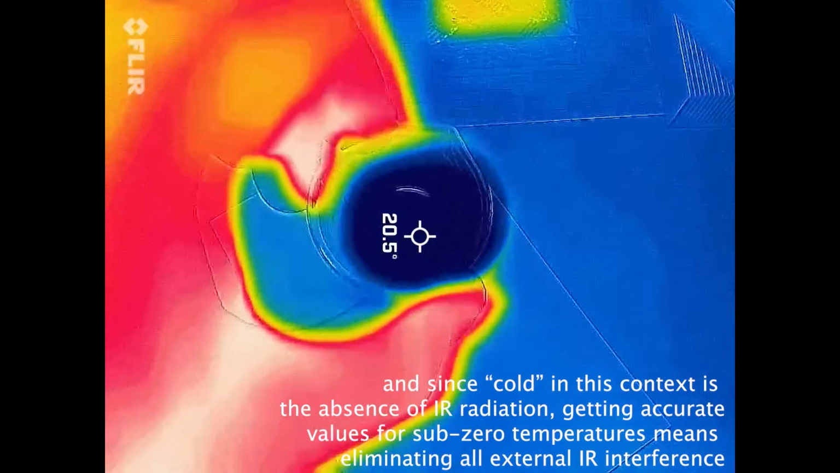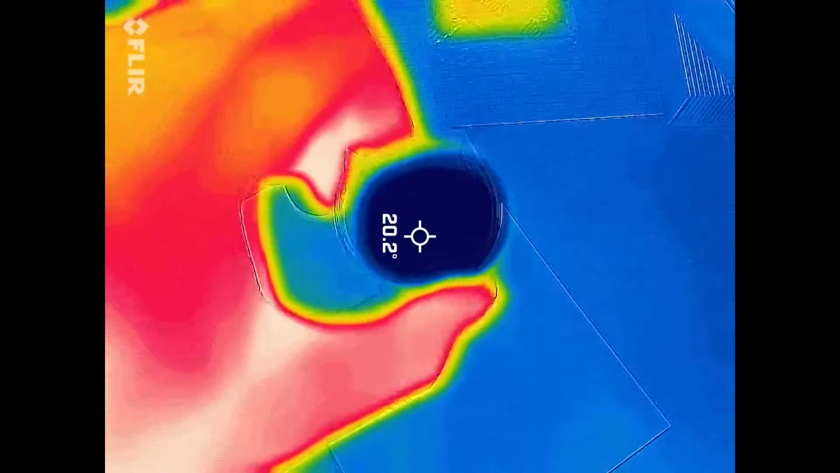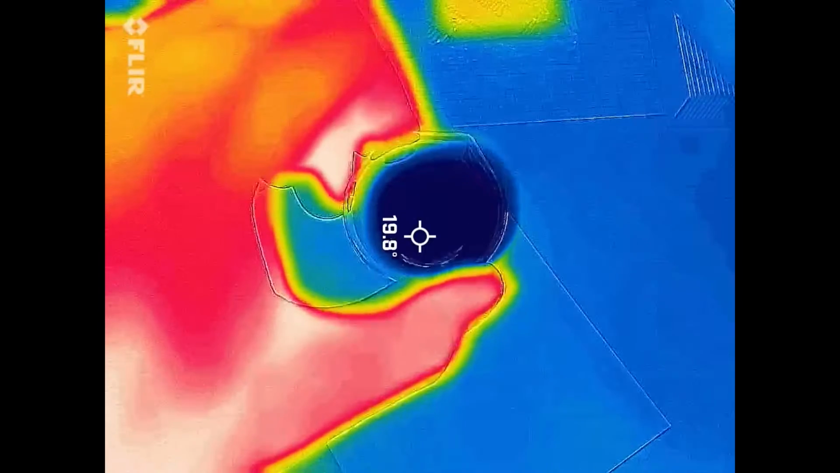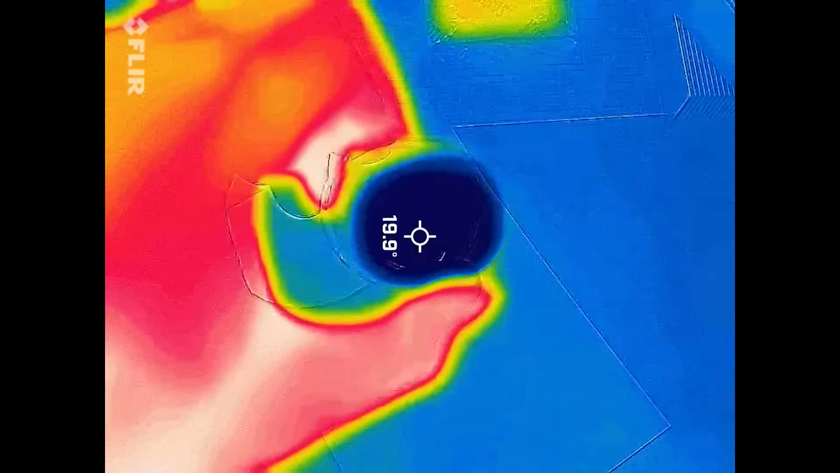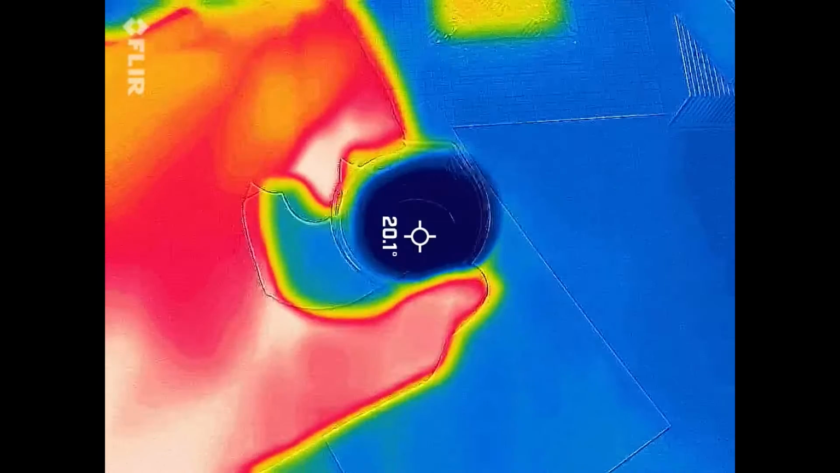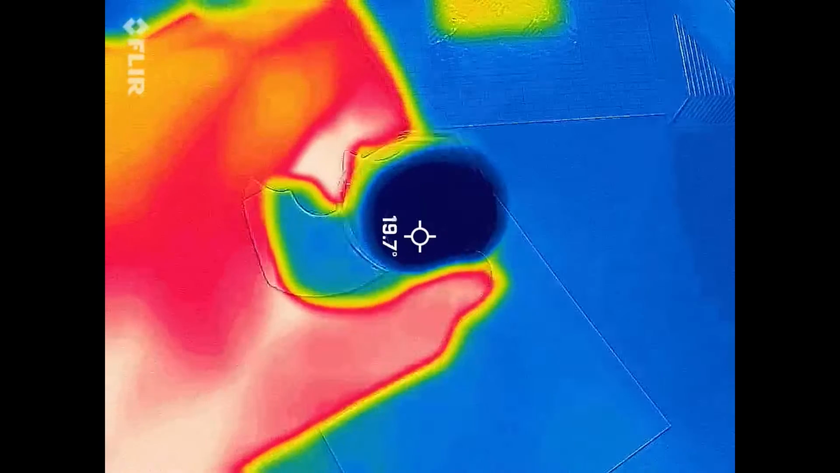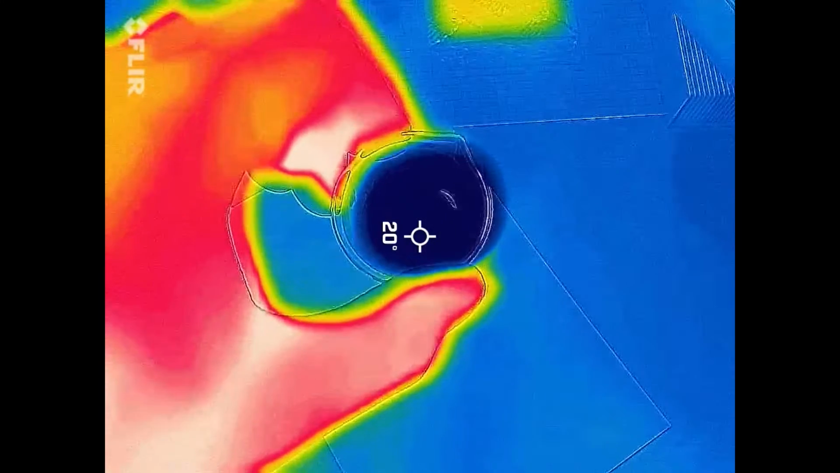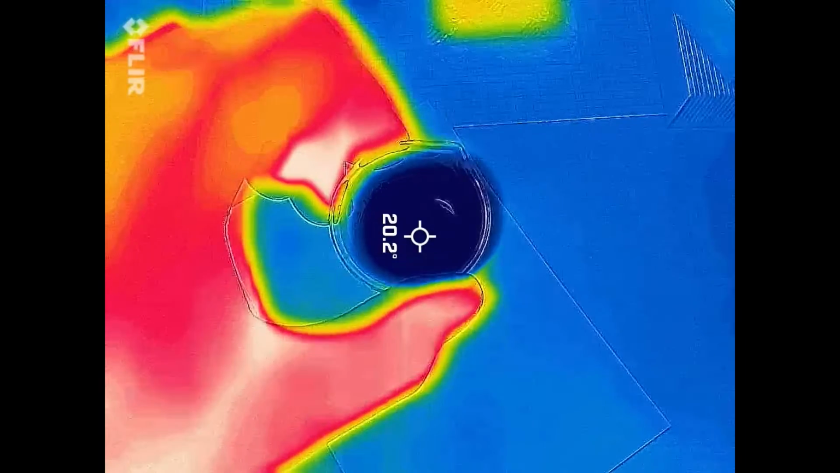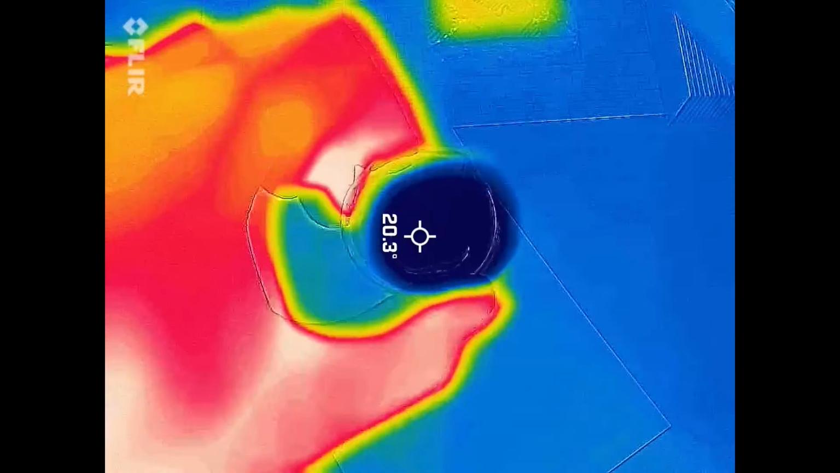But now it's starting to dissolve. The temperature hovers around 20 degrees because there isn't enough water. And it doesn't really help that it's a glass beaker. We're going down to 19. The reading also appears higher than it should be because it's measuring the top of the water rather than the bottom where all of the ammonium nitrate has sunk and is now dissolving.